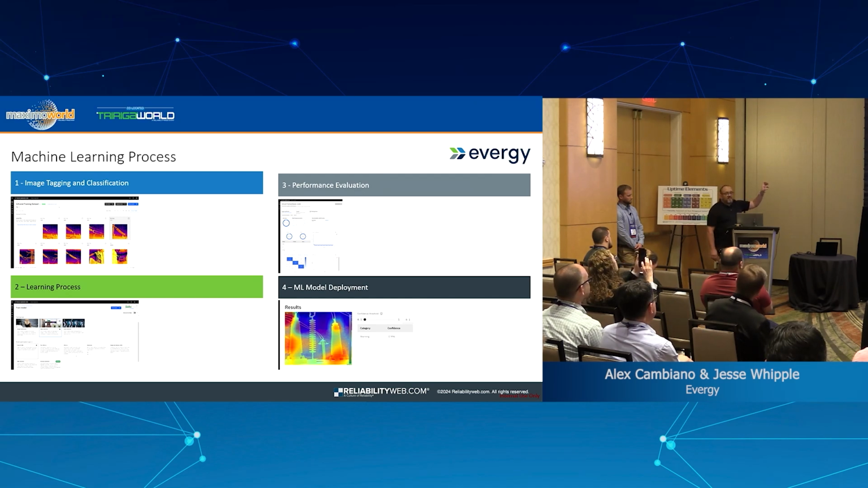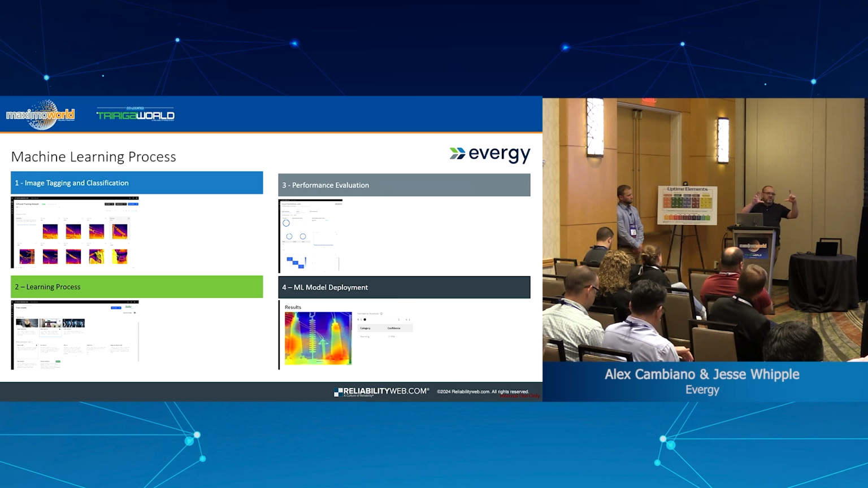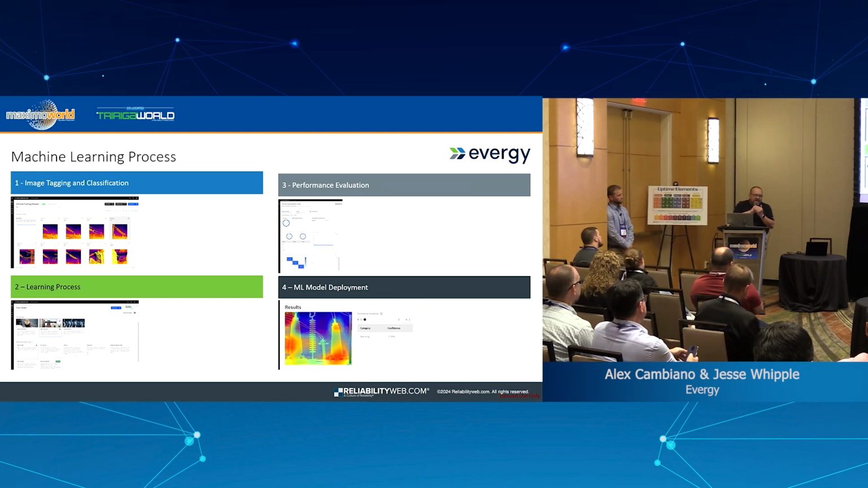One is classifying the image, telling, for instance, this is a picture of a lion, this is a picture of a dog, this is a picture of an elephant. The second one is tagging. You tag an area of your image and you tell the machine learning model to focus on that.